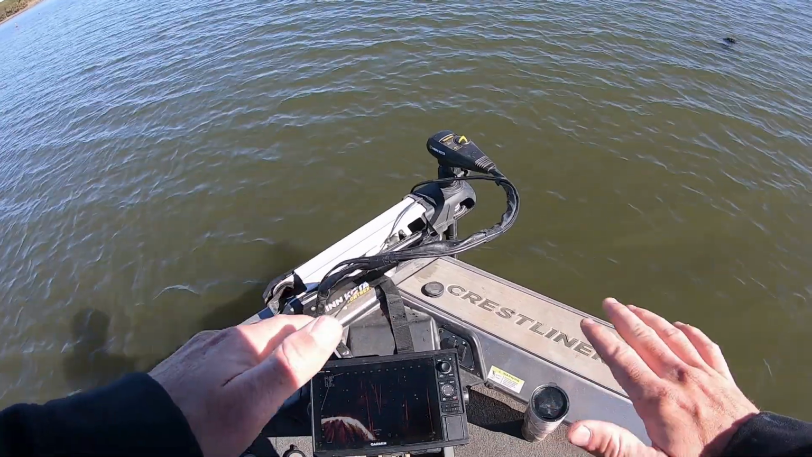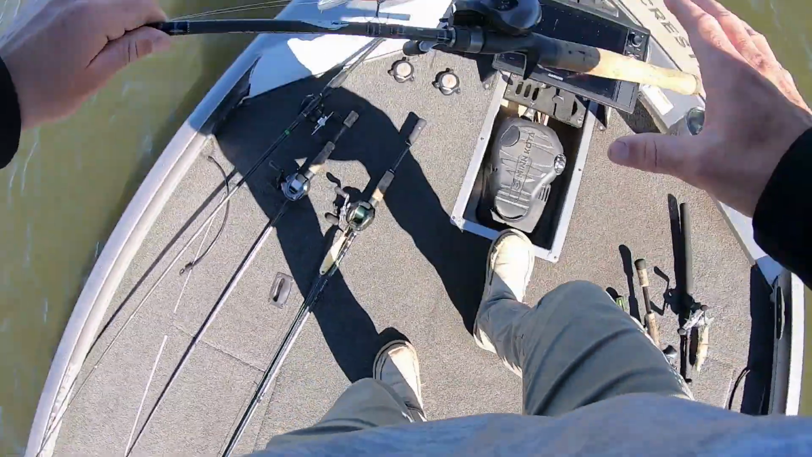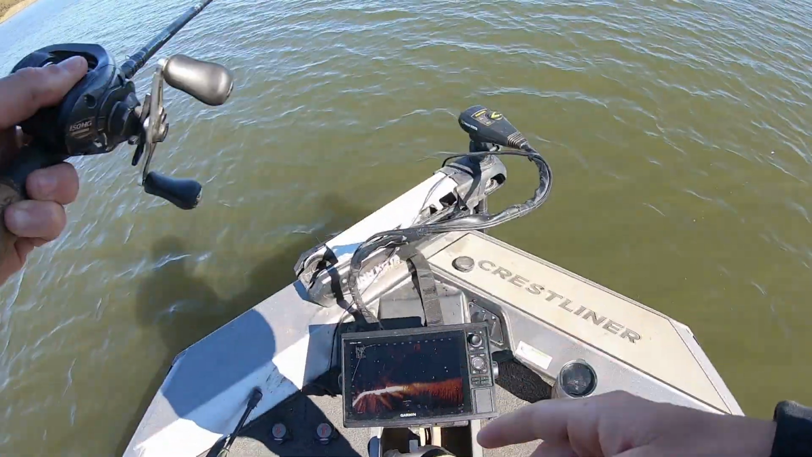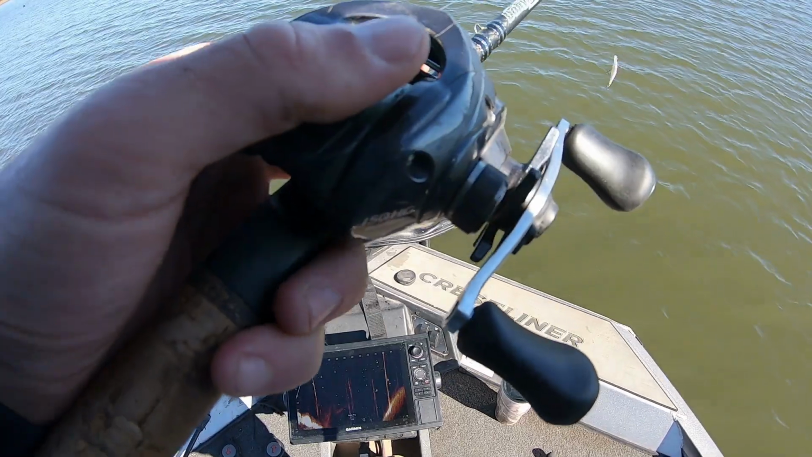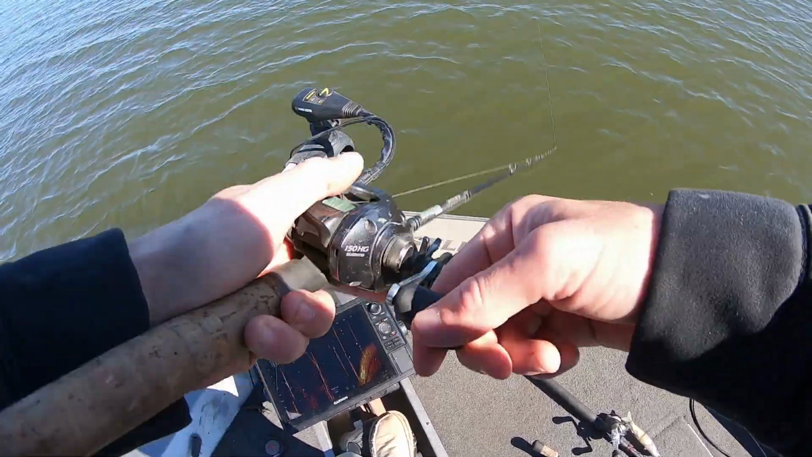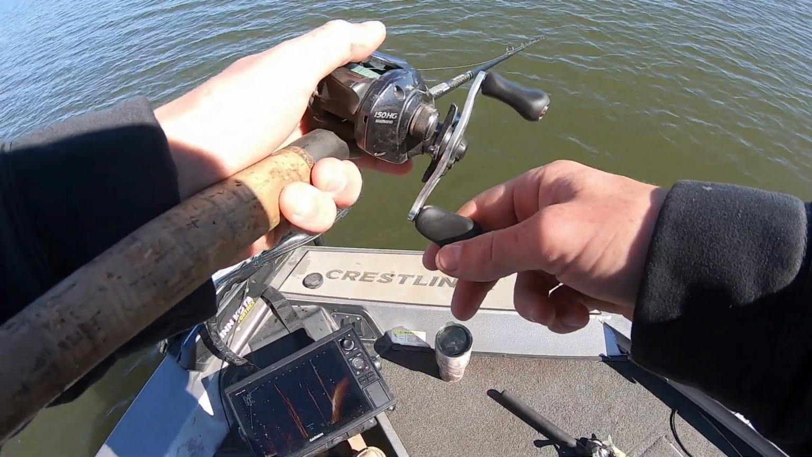Did not find any more fish in that creek, so we decided to come back out, scope out some of the main lake stuff that I expected to see fish on. Now that the sun's up and it's midday, they should be out feeding if they're gonna be. We're gonna just look around and see what we can find. Seen a couple fish already. I don't know what they are. Just gonna keep moving. See if we can find some aggressive fish. Looks like there may be one right there.